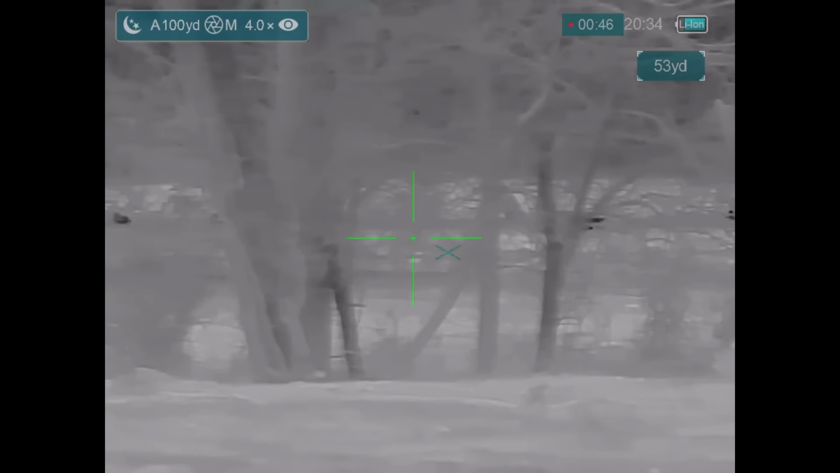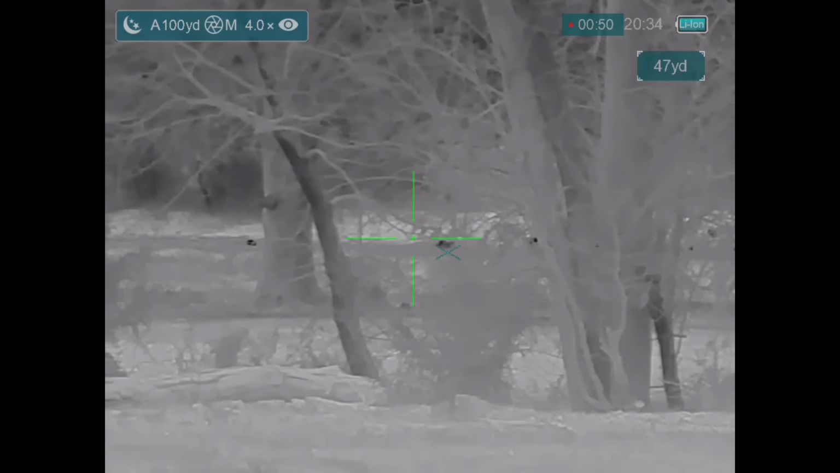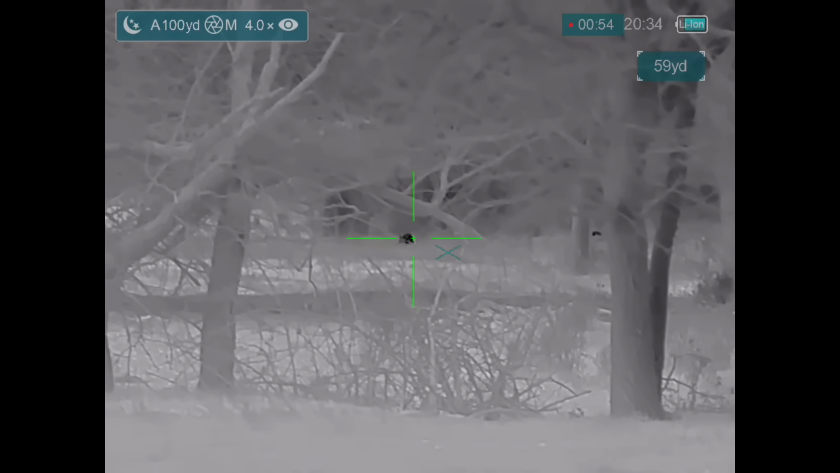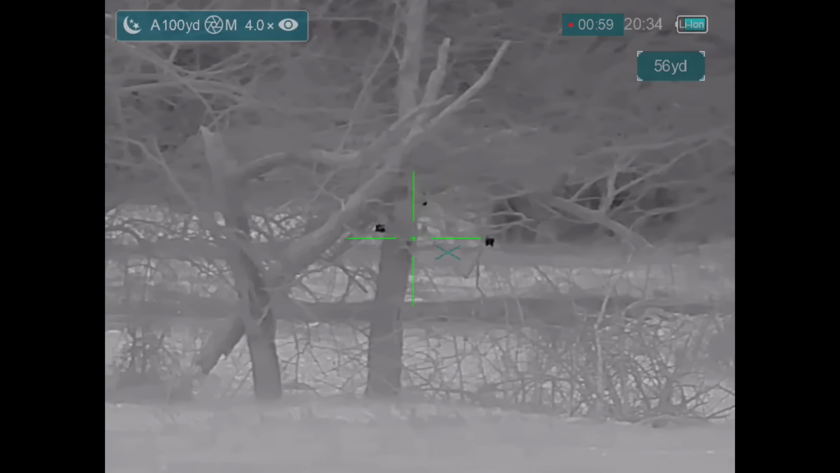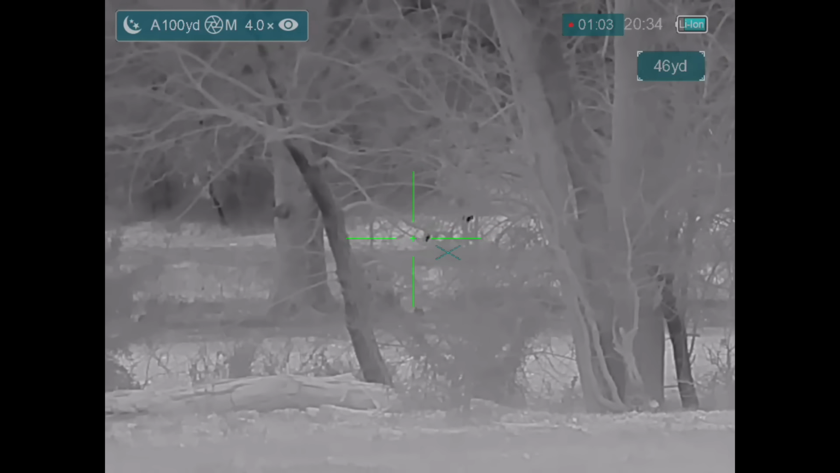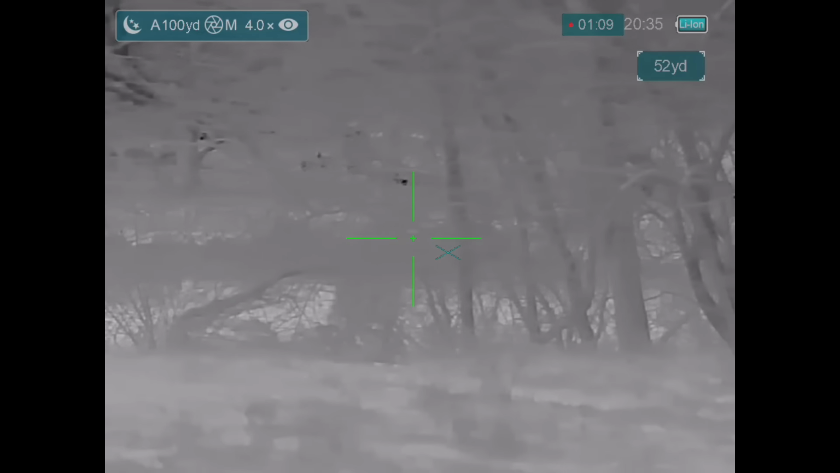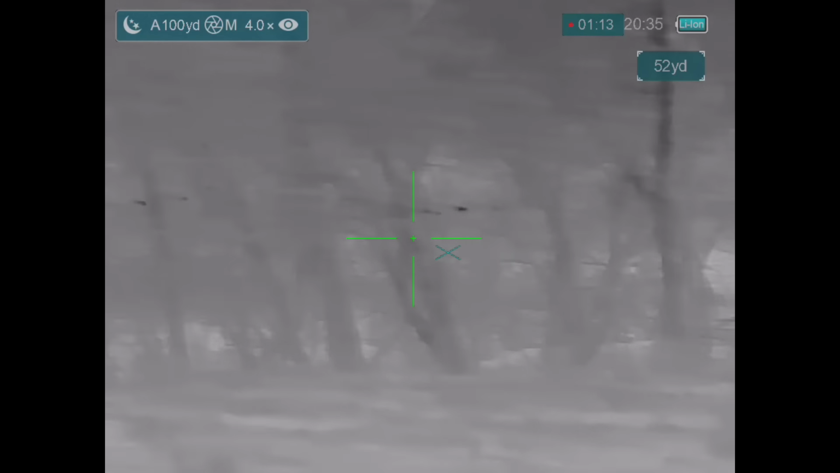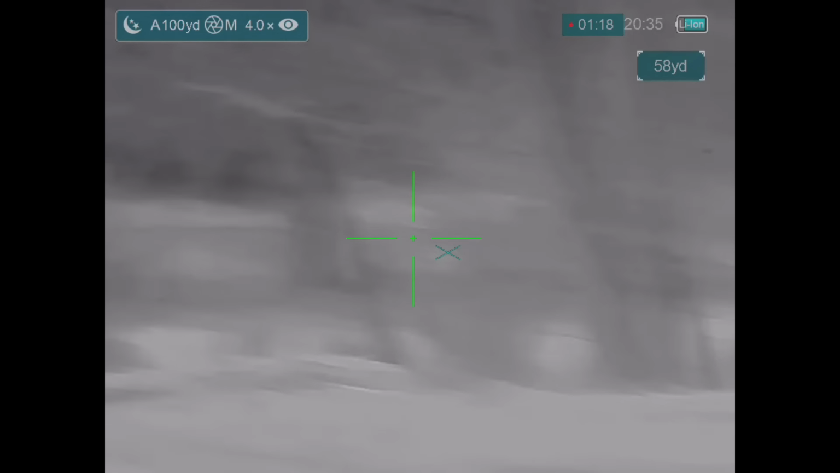I don't believe that shot connected, but the hogs certainly know how to run in a serpentine fashion, and that makes for very difficult targets, especially when trying to shoot through foliage. A lot of pigs, just no shots.